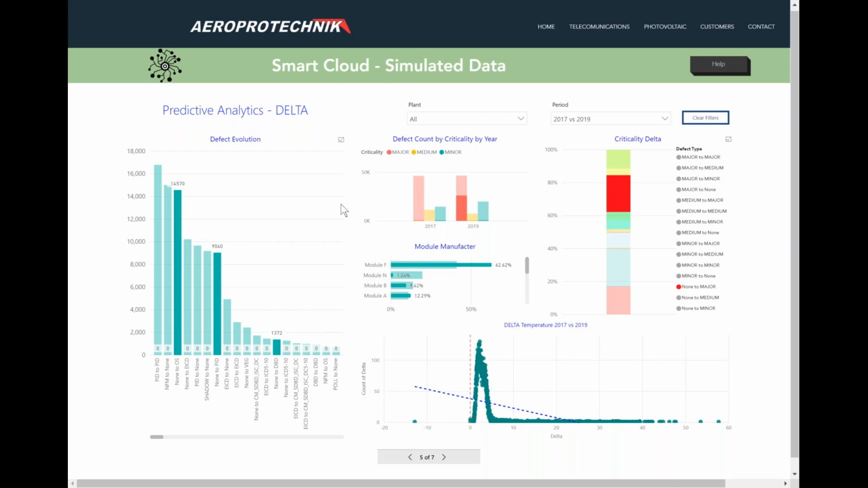The worst thing that happened was, from a very healthy type of footprint, I got a lot of open strings, for example. The second reason is PID. I got a lot of new PID affected modules. And the third is DBDs, right? So I got three main things that I need to focus on.